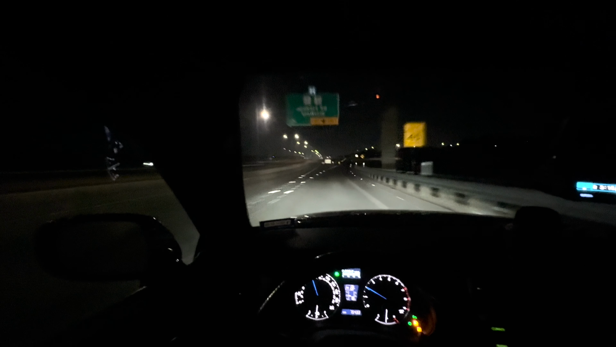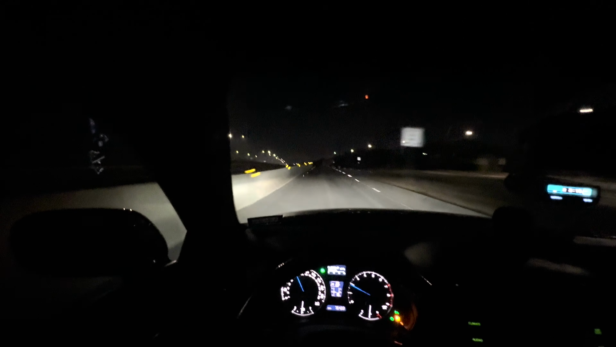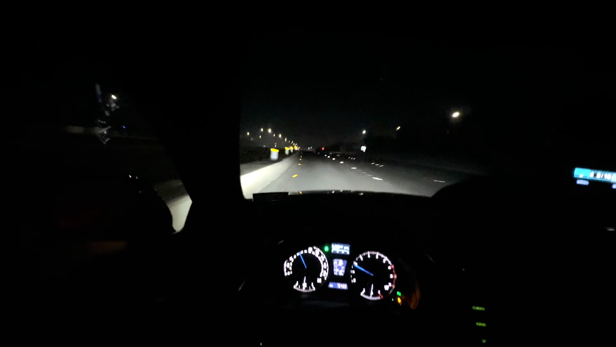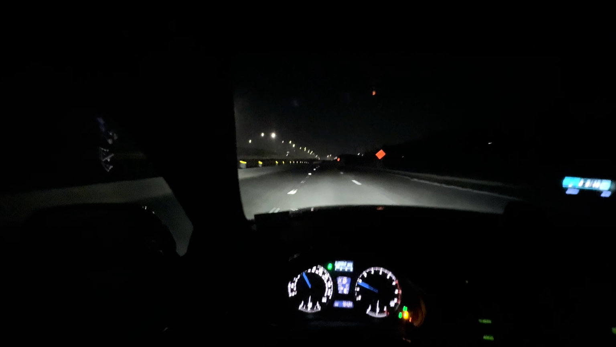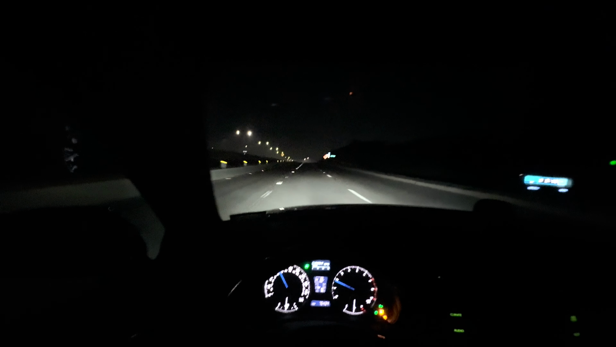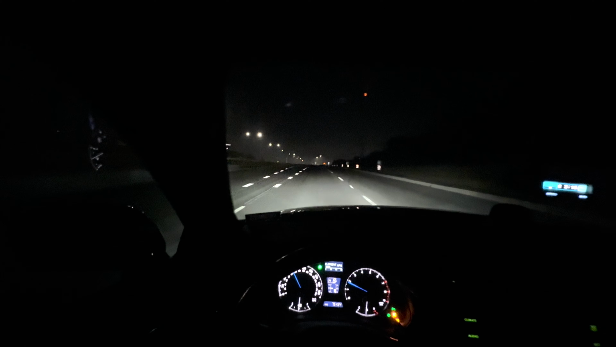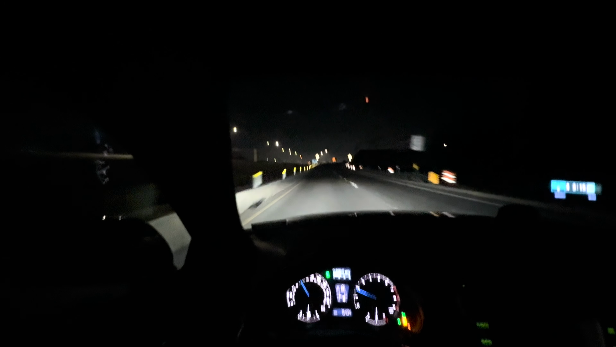I do have some PPF around the car, in the little area between the door handle and the door, on the mirrors, and on the front of the car, but it's kind of scratched and cracking, so I gotta heat gun it all off and then put some more on. It just takes time and elbow grease.